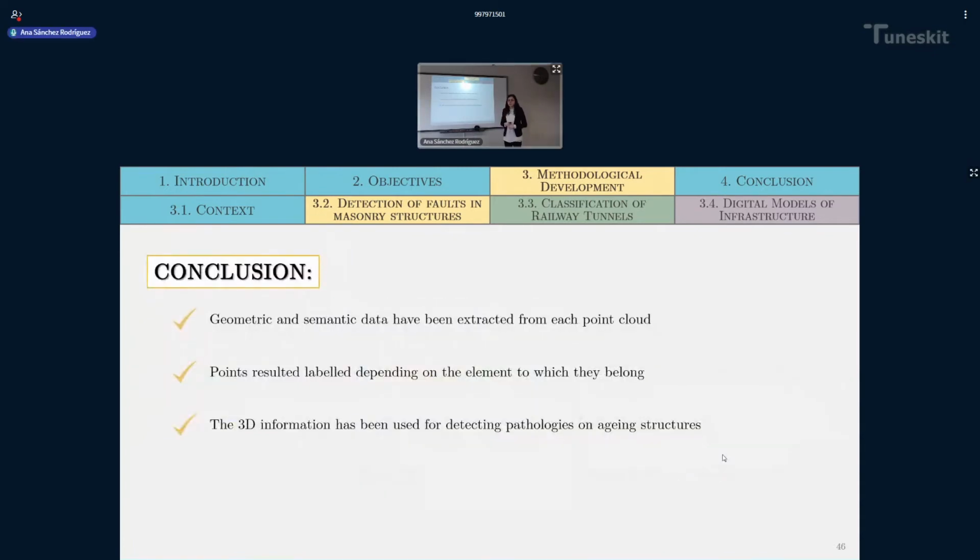And with this, we get to the conclusion of this chapter, which is that we have been able to develop algorithms for classifying point clouds of masonry arch bridges, and also we have created algorithms to analyze the state of piers of masonry arch bridges and straight walls.